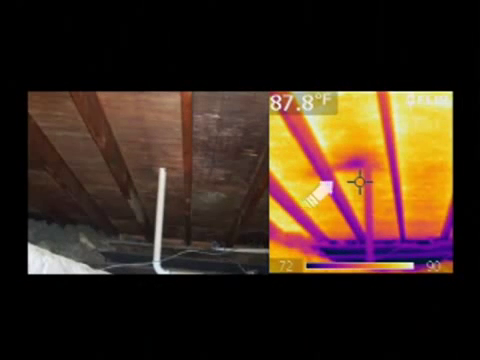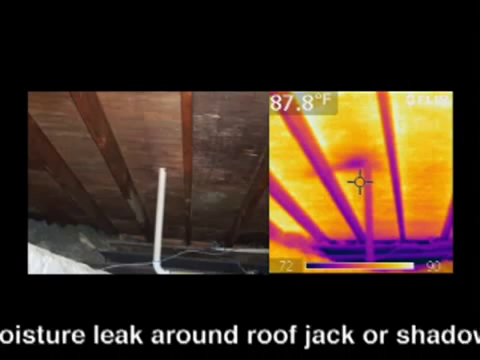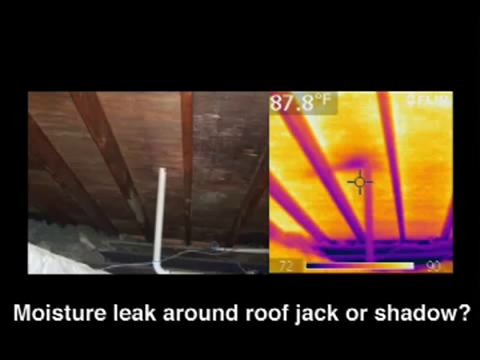Also notice that there's a long kind of shadowy looking area, and when you see images from an infrared scan, it's good to ask the inspector, did you verify your findings? Is that dark area that you're showing really a moisture problem, or is that just a shadow of something on the roof? Is it a pile of leaves, or is it just the shadow from the roof jack? Again, that's what we emphasize in our training to the home inspectors: verification, verification, verification. Always verify everything that is shown with the infrared camera with other tools so that you can give sound advice for those that need the instruction of repairs.